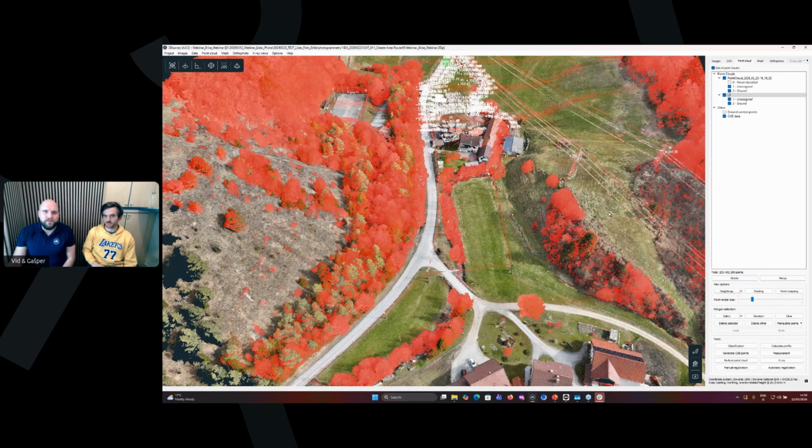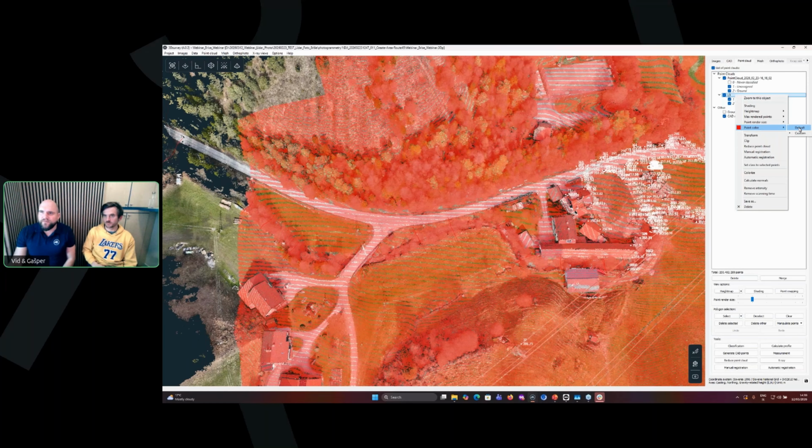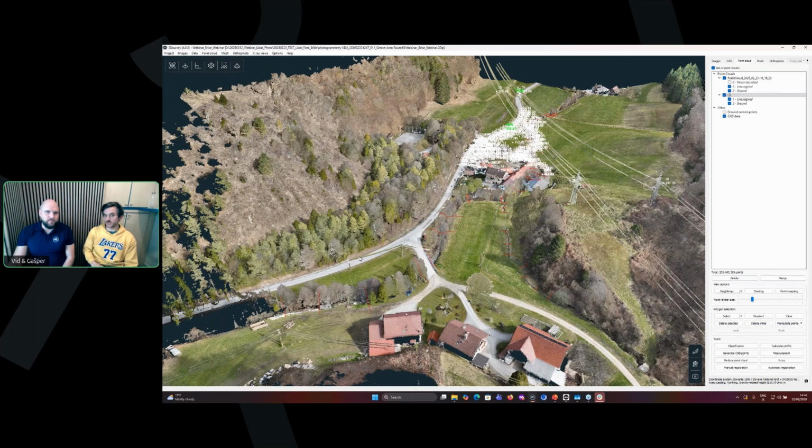Let's take it in natural color also. Rural settings, LiDAR performs nicely, right? Yes, definitely. LiDAR is nice, but I can say with photogrammetry we get the correct result.